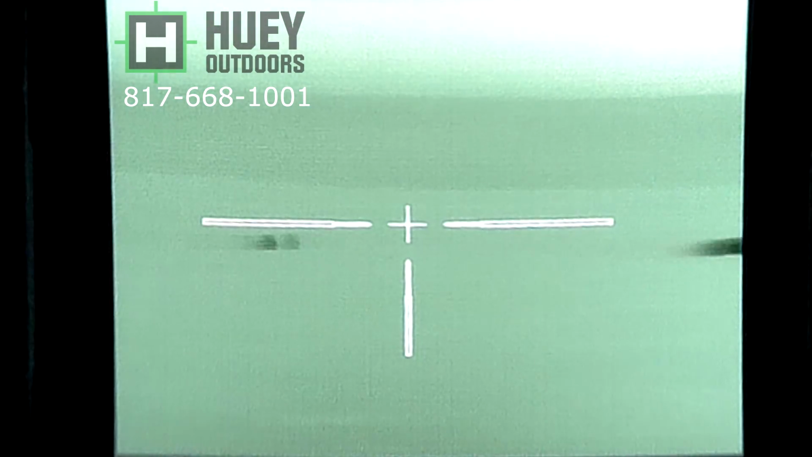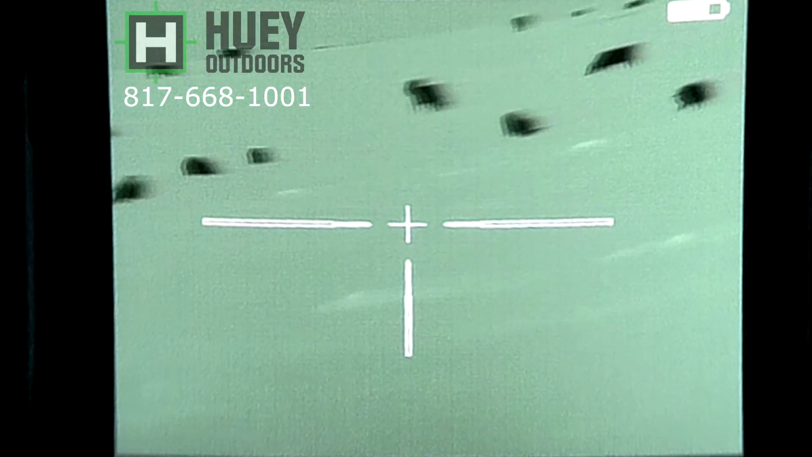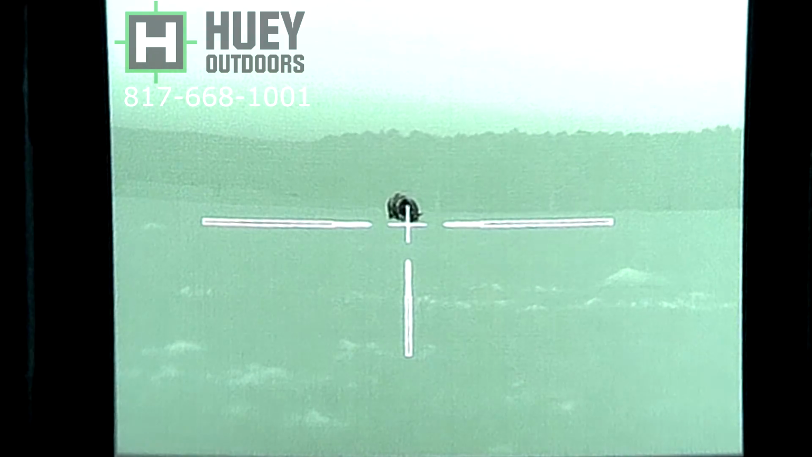And now we're back to filming with the LPMR. Again, this is designed for PVS 14. It's getting some washed out, but I think it gives you a much better, or closer to what you're really seeing. I had about 20 mile sustained winds blowing me around.